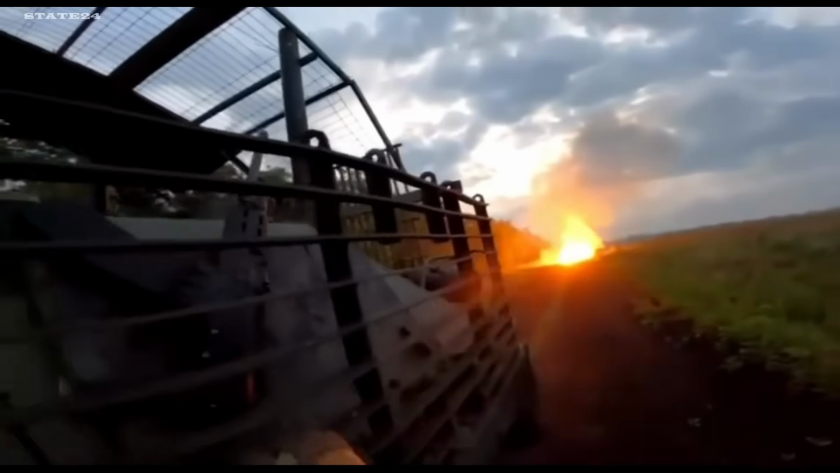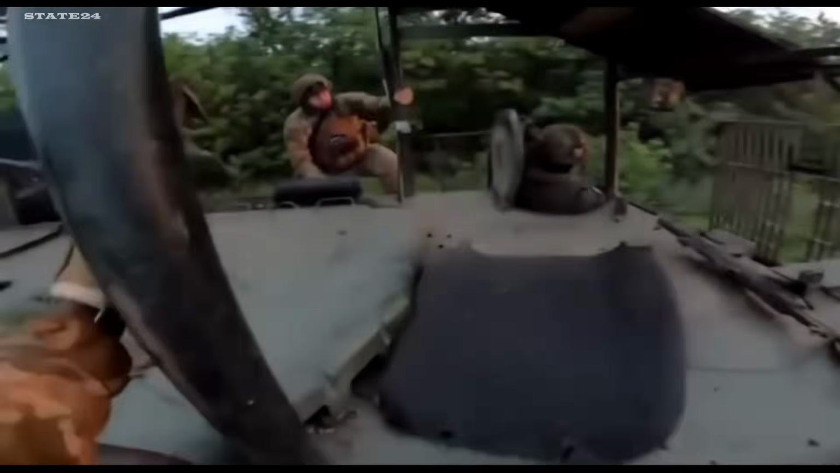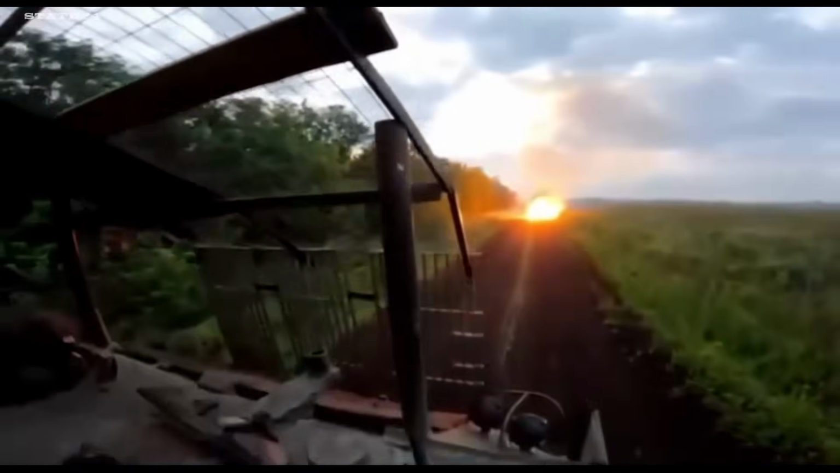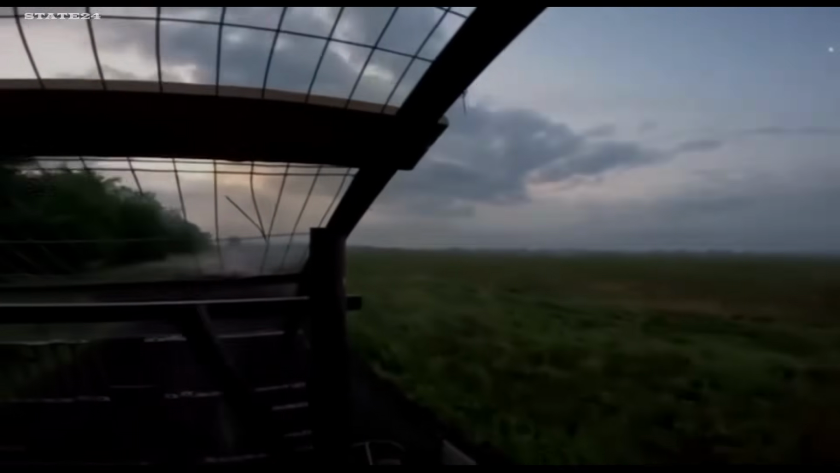The Solntsepyok fires thermobaric warheads designed to devastate personnel across a wide area. Whatever was in that tree line took a full hit. The launcher's status is unknown, but a system that just misfired into its own position is unlikely to still be operational.